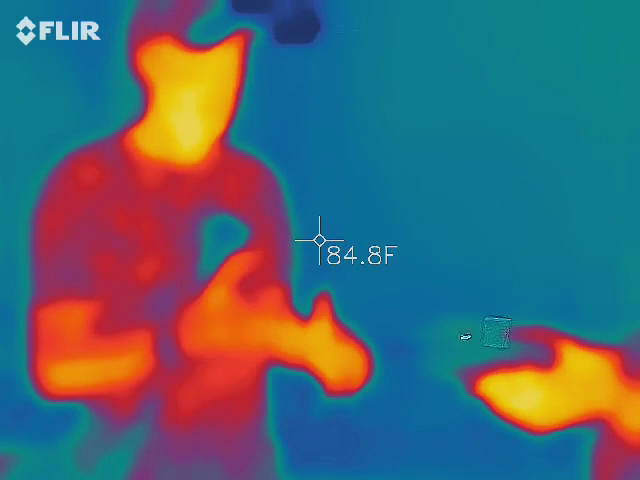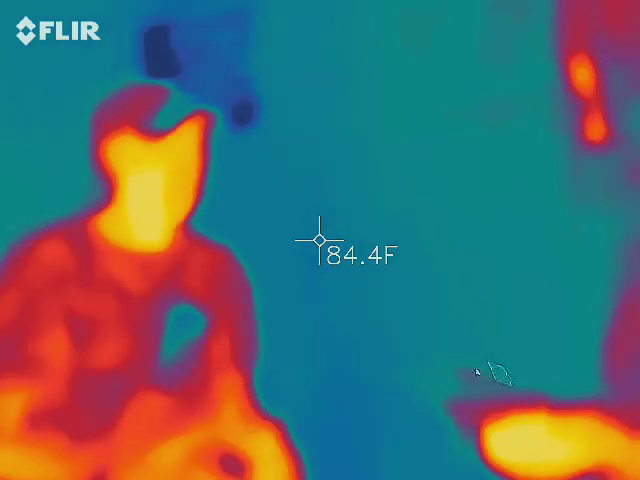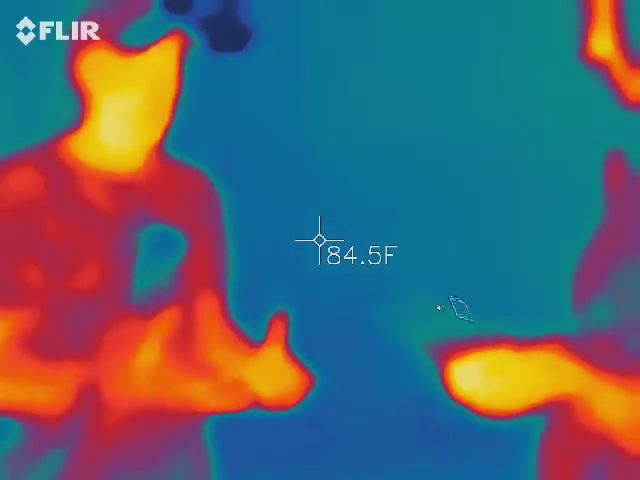But there's obviously something going on. What's the EMF reading at that point? The big numbers? 0.2. Okay, so that's not 8, really. So something's moving around. Again, 2.5 is where I get a little excited.